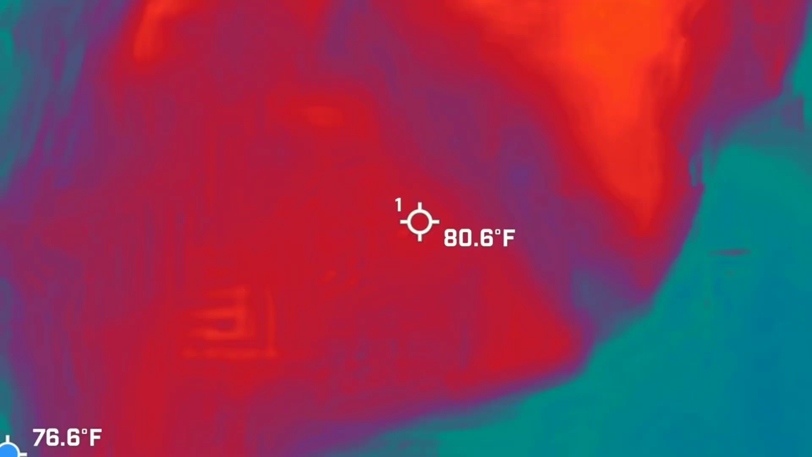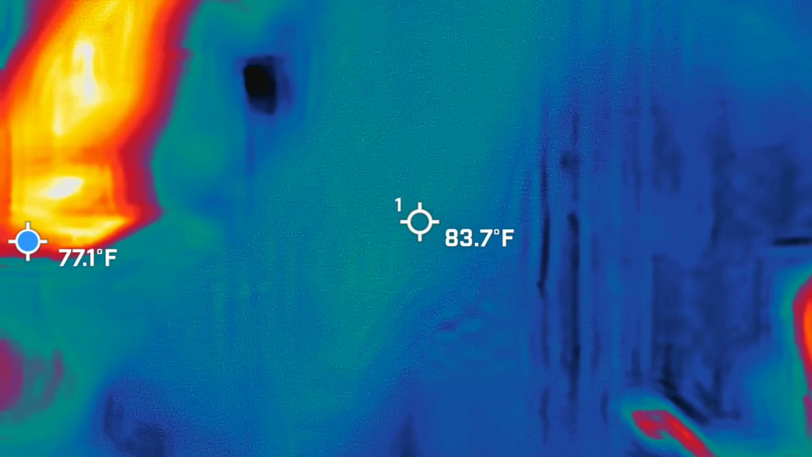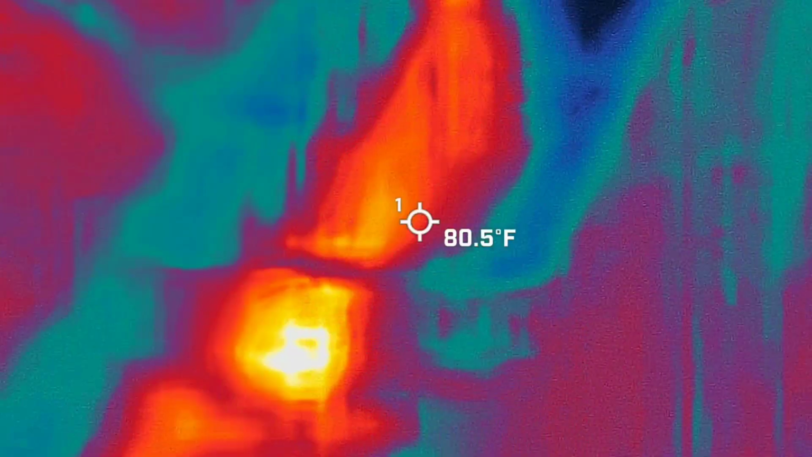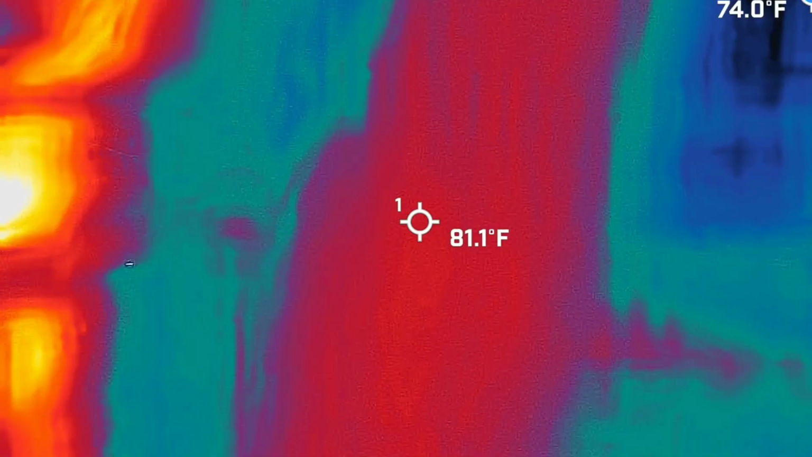Anything about the market in particular? When is the market open?